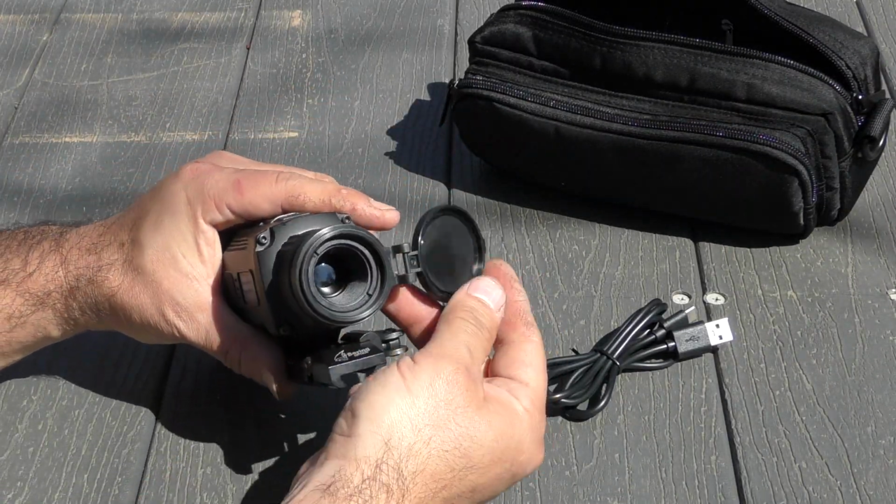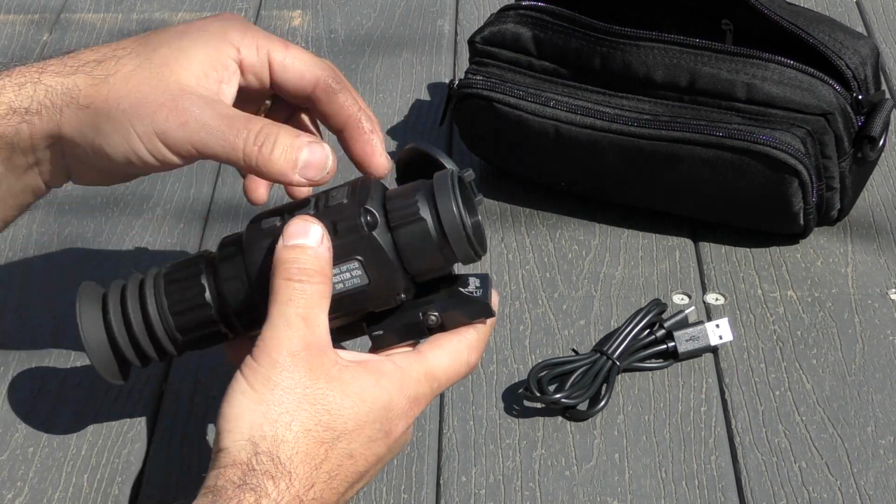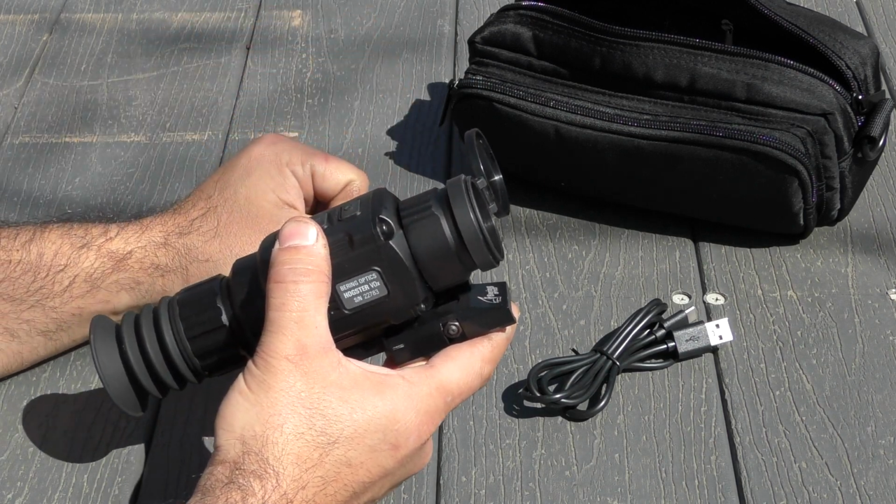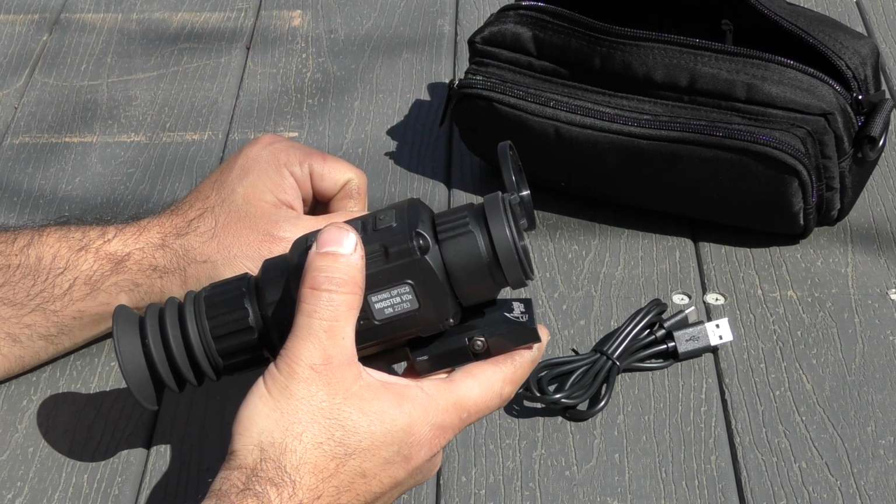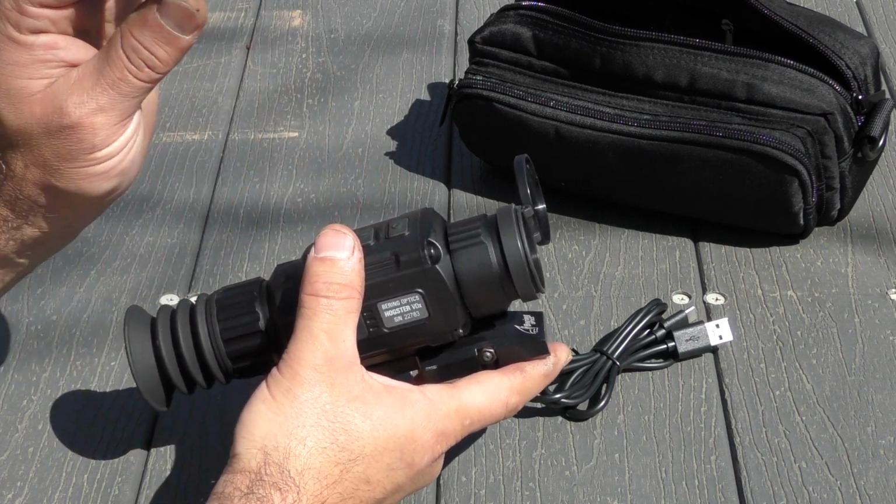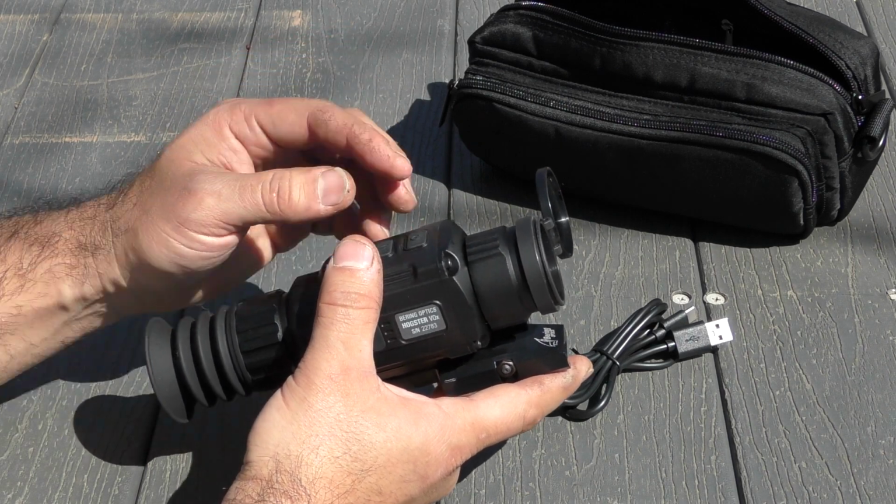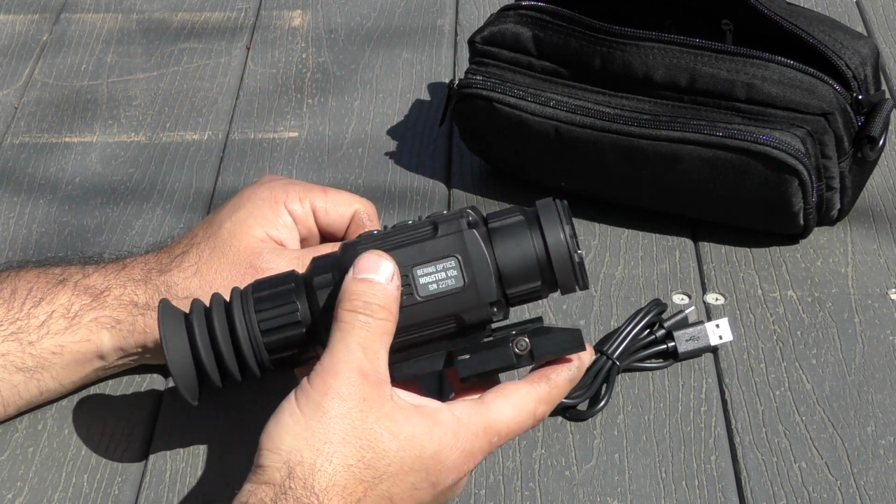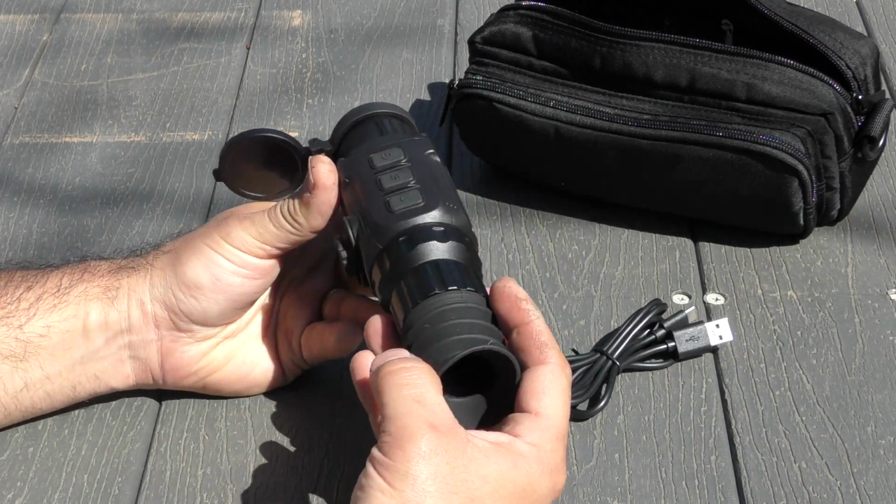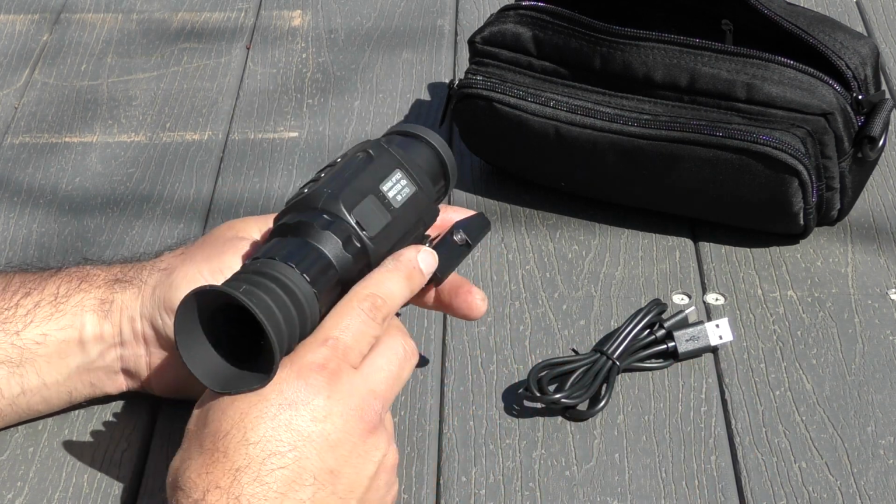19mm on the front and front focusable objective. I'm really glad they went with the focus on the front. A lot of entry scopes do not have this, and you never quite get the perfect clarity at various distances unless you have a front focus. So very good there. I'll try to get the camera behind the optic to give you an idea of the menu and setup and layout of that.